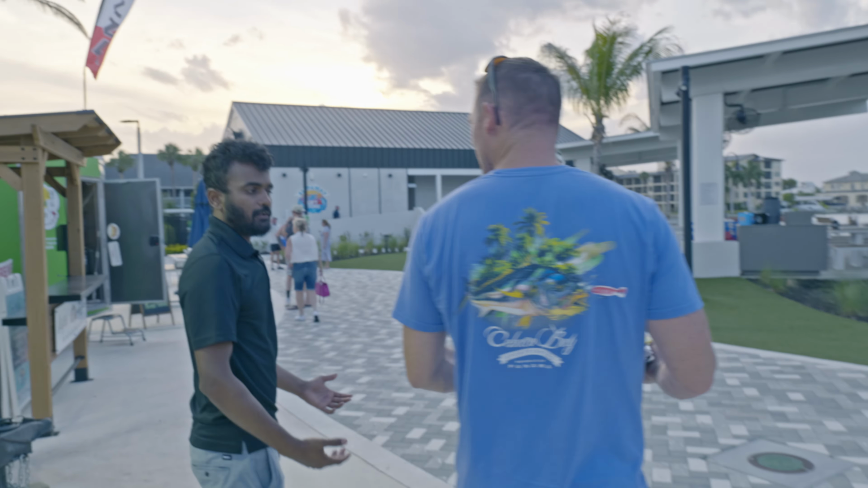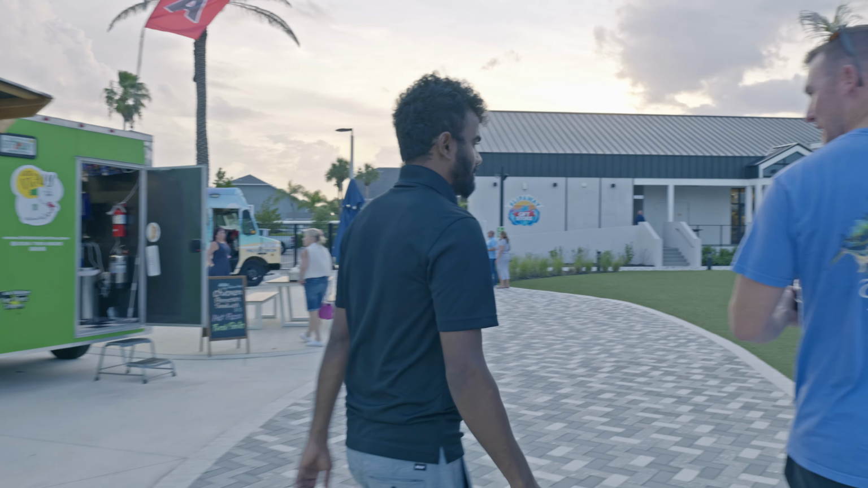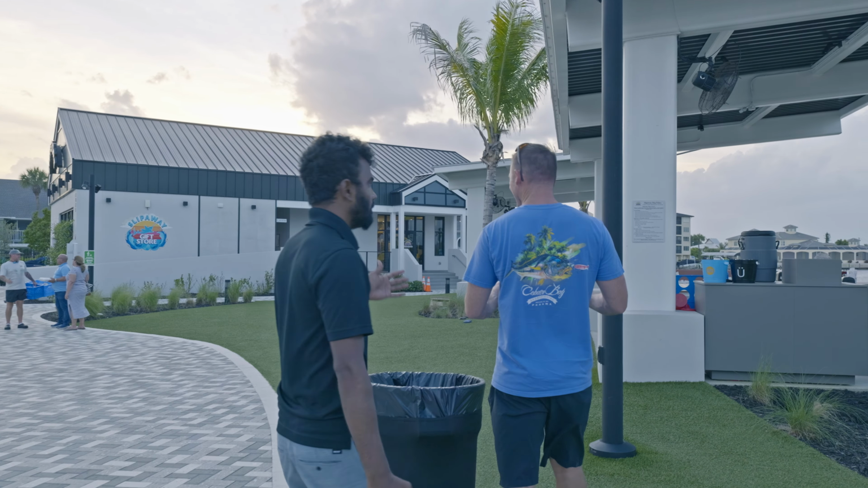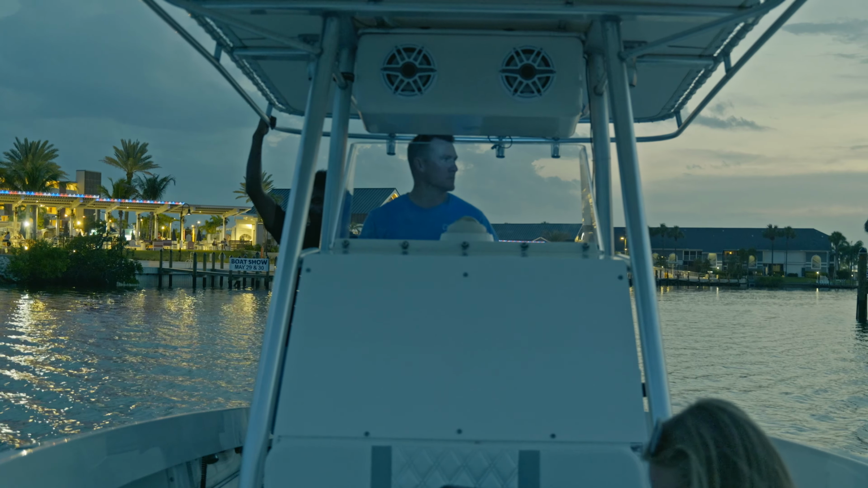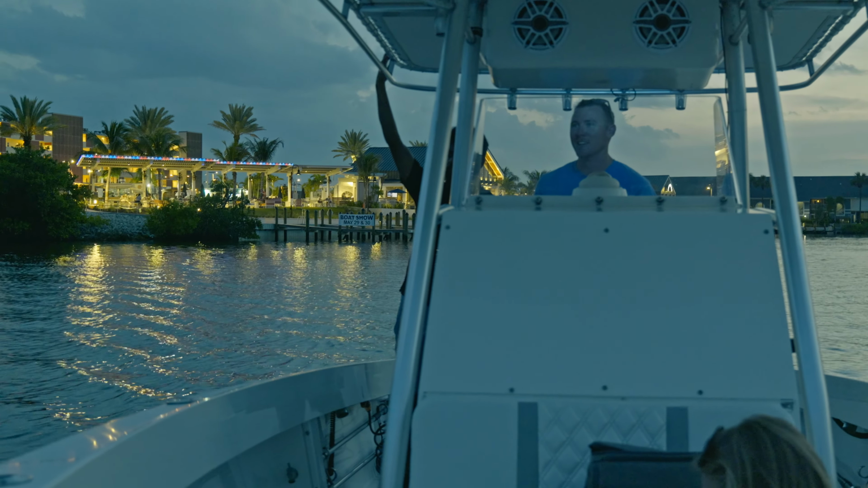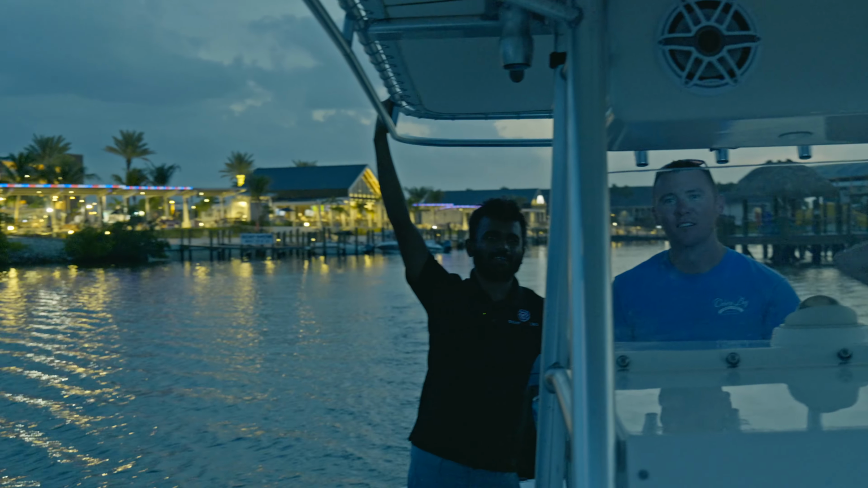This is one of my favorite things to do, take the boat to a restaurant and have a nice meal. And look, the sun's setting down. We don't have to rush to go home. This is my favorite thing to do. Go back home late, everybody's gone, just me and my girlfriend playing some music. Sometimes we'll literally throw an anchor outside our canal and just hang out there.